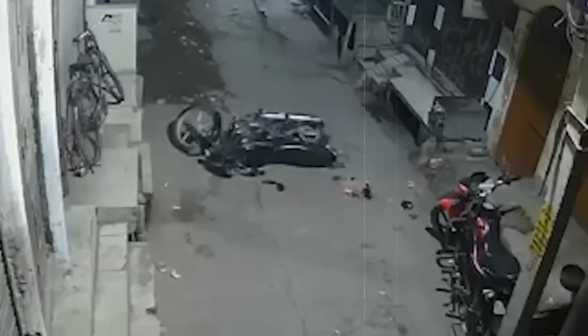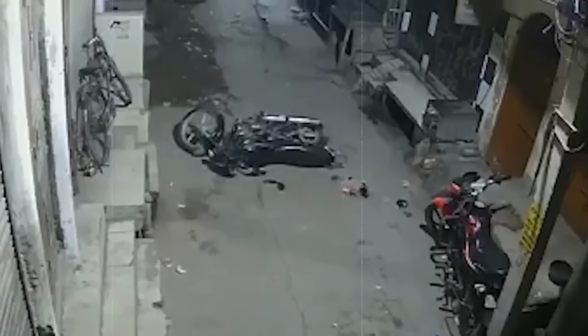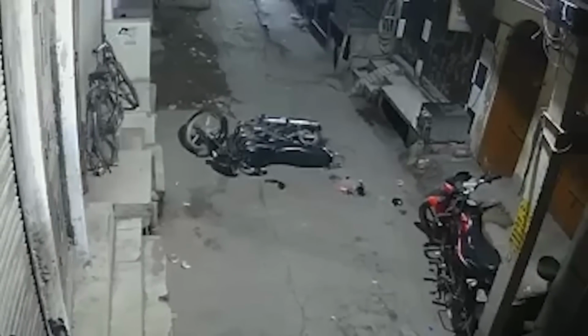We can't be certain if it was a ghost or spirit at play, but one thing is clear. It's the first time I've witnessed a bike moving on its own, like this. If you have any technical insights into why this might have happened, please share them in the comments below.